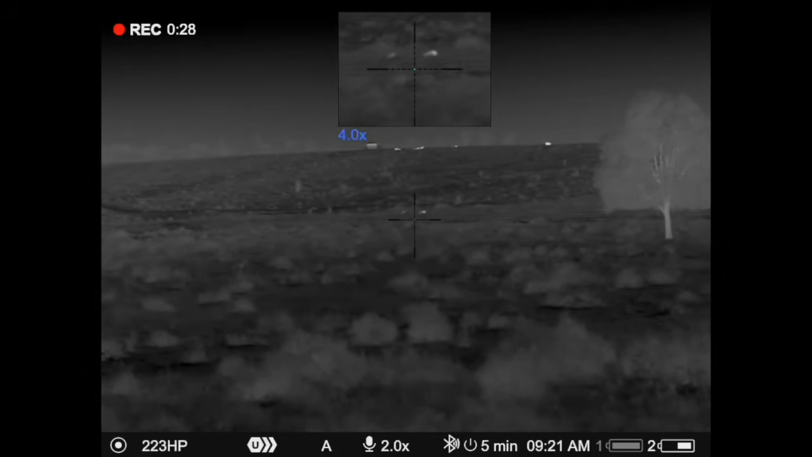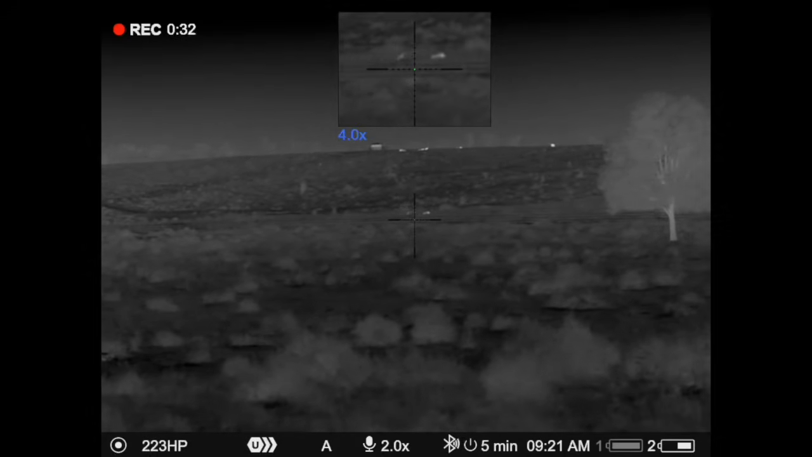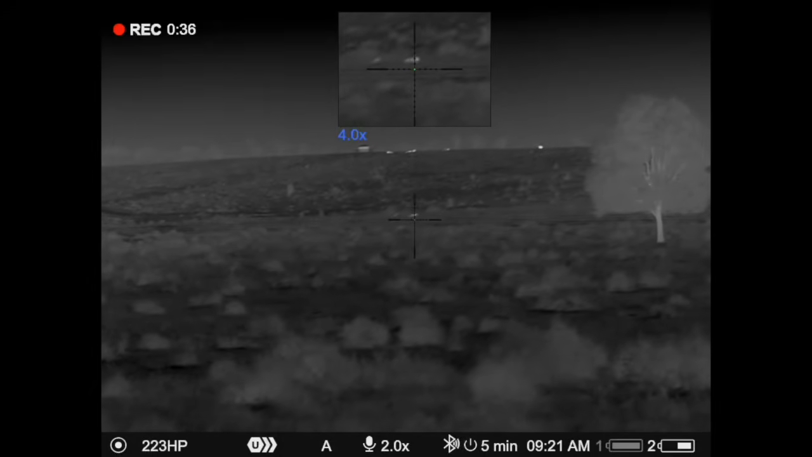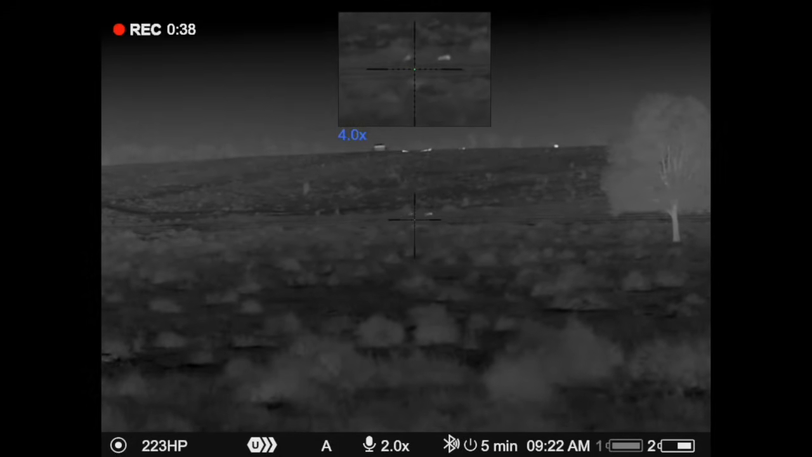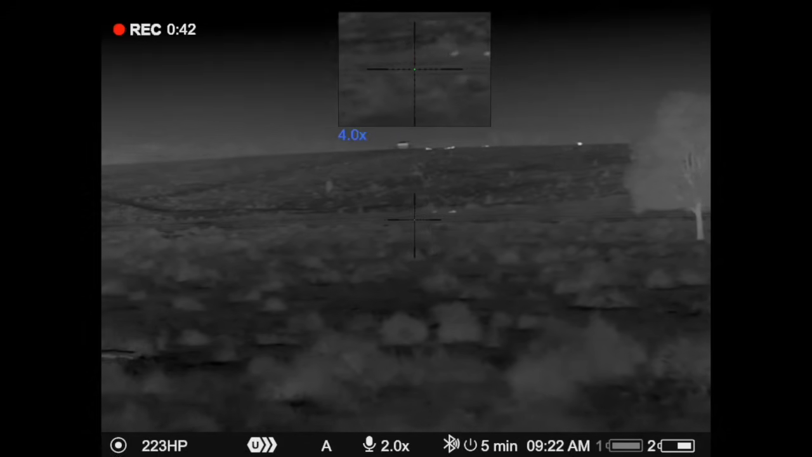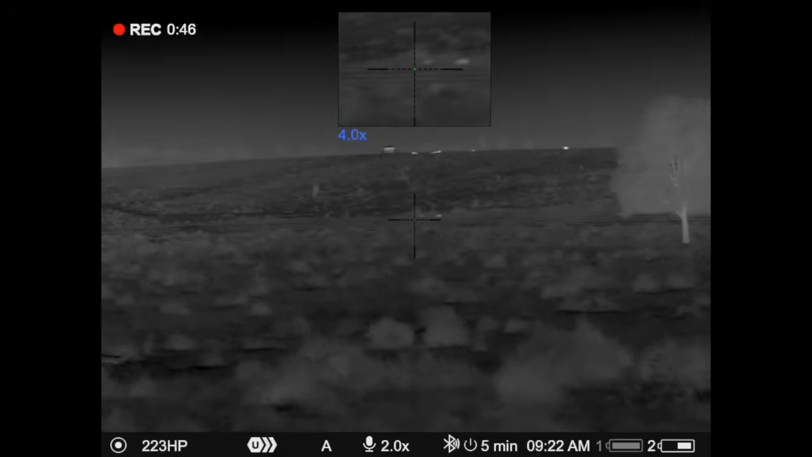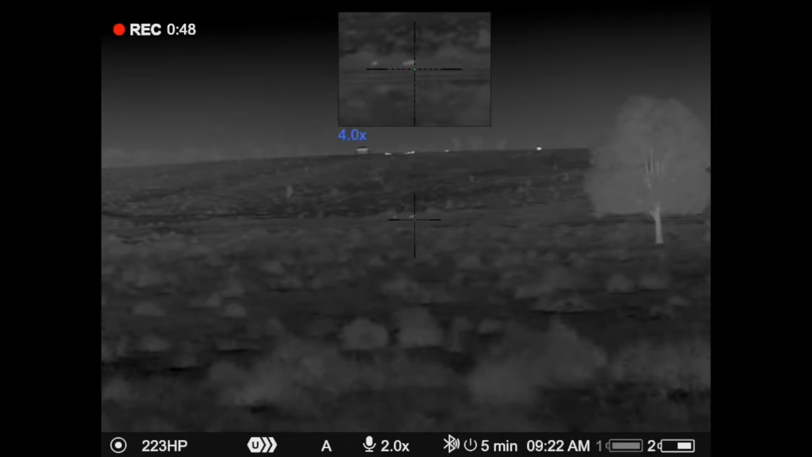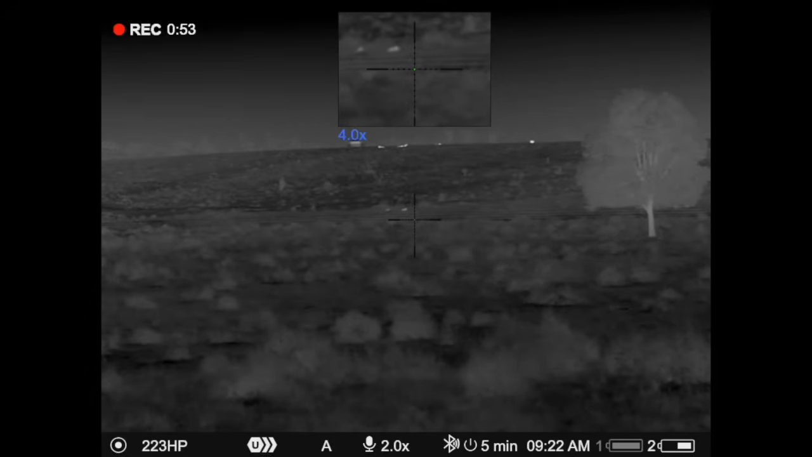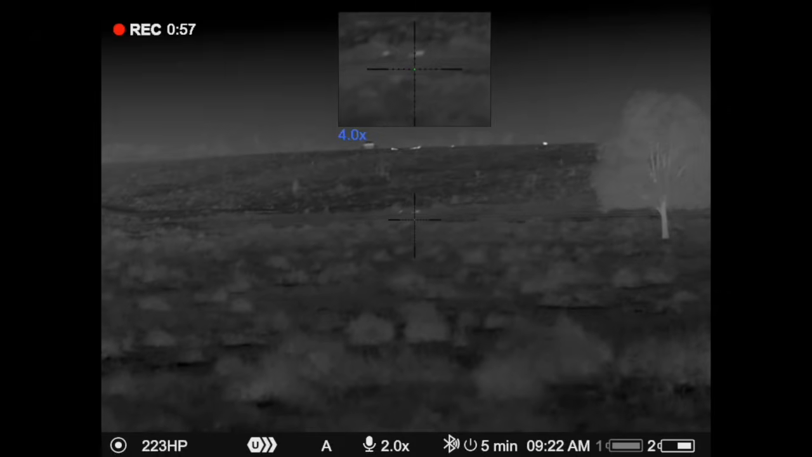I don't know whether they're roos either, the way they are. That one there on the right, he was just wandering around a bit. Whether it's a couple of dogs there or not, I'm not sure. I might give a few howls and see what they do.